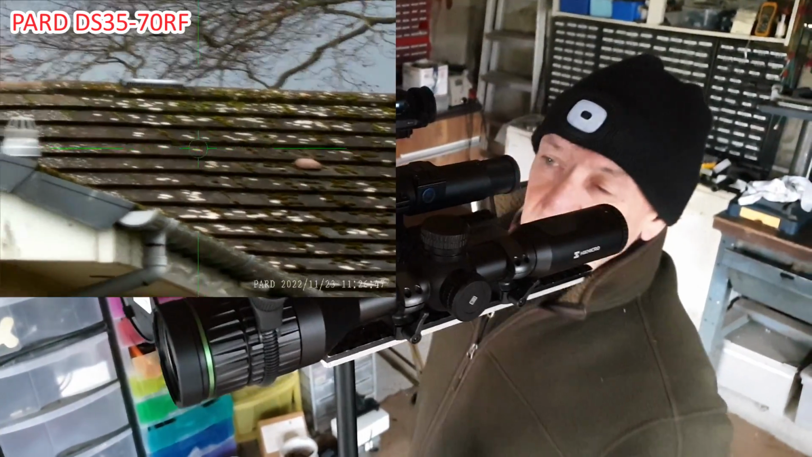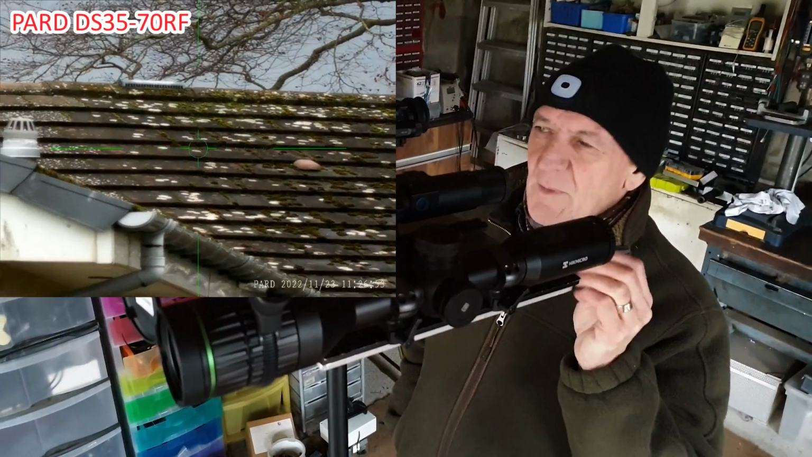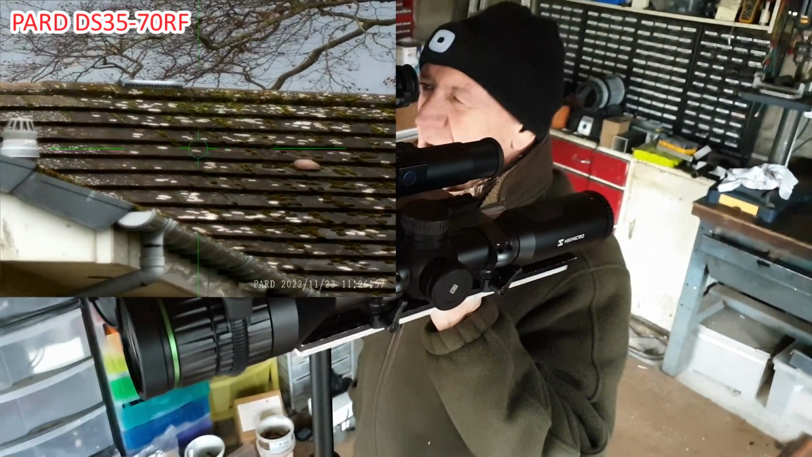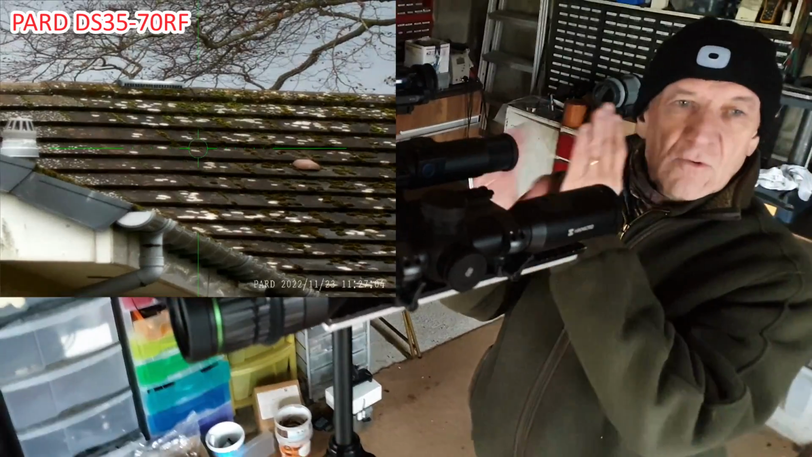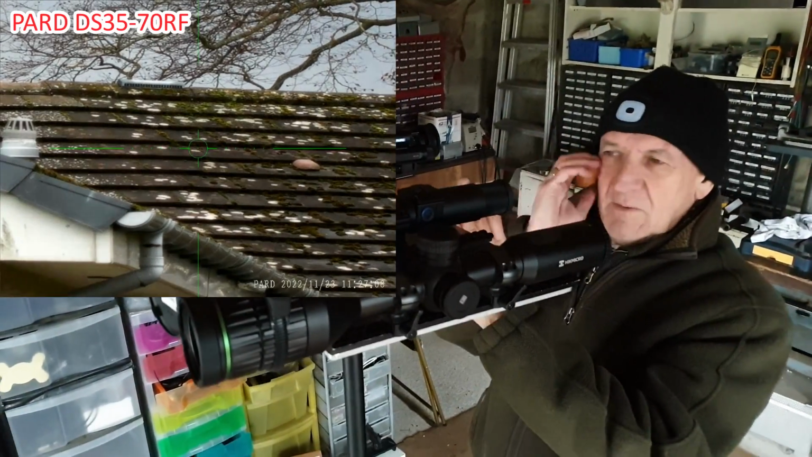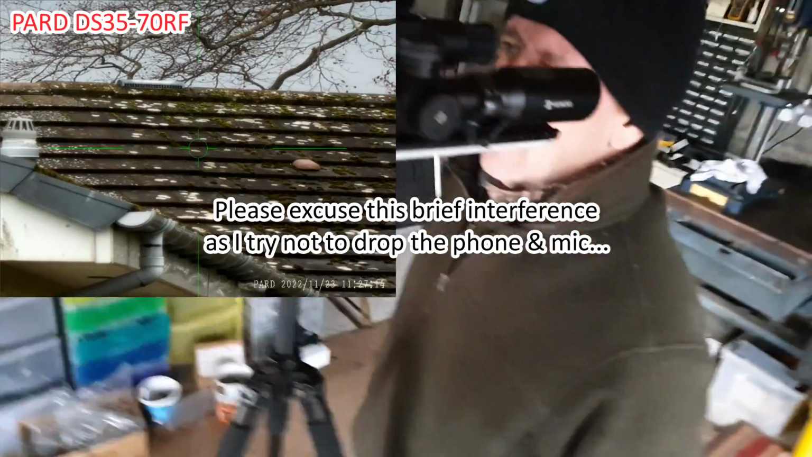Although, to be truthful with you, on the old Pard there's a little bit of, I'm going to call it shimmer, a little bit of noise in the image. A little bit of digital shimmer, you mean? Yeah, where you've got black, white, black, white, black, white. Where you can see the holes in the air brick and the bit between them. There's a little bit of shimmer there. I'm not seeing that in the DS35.